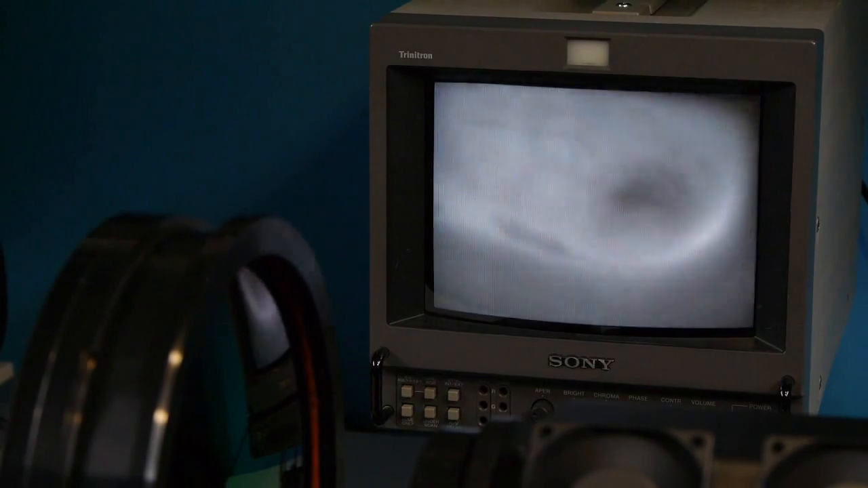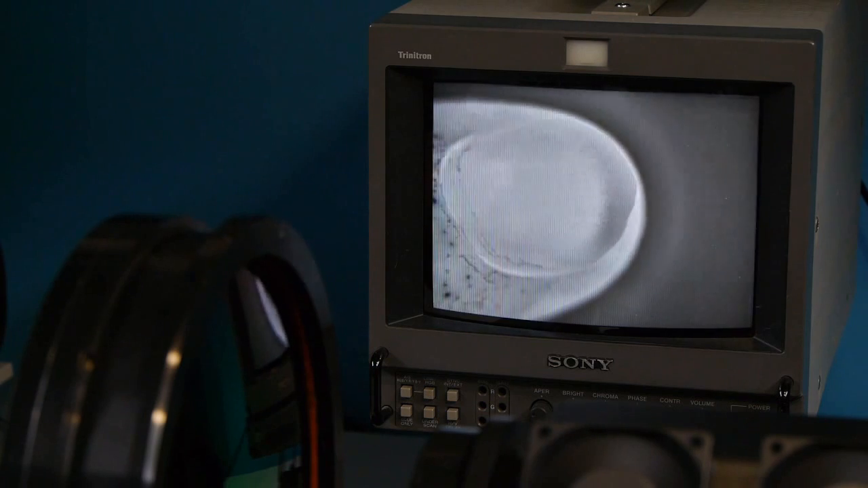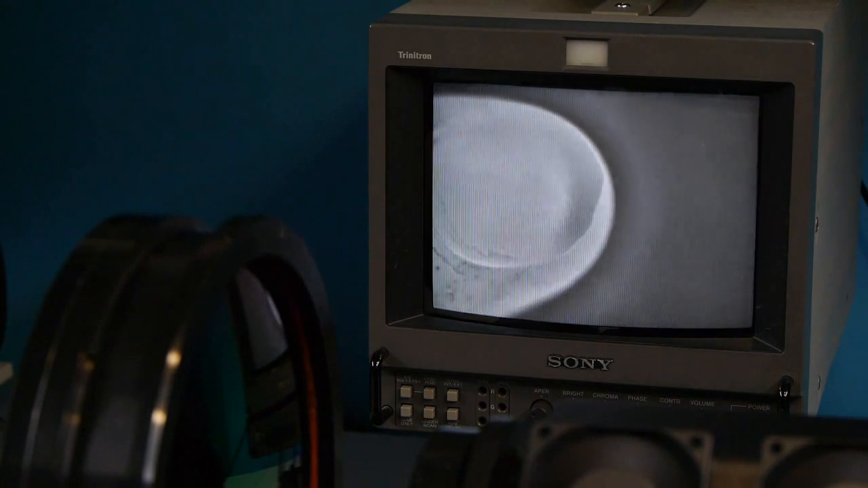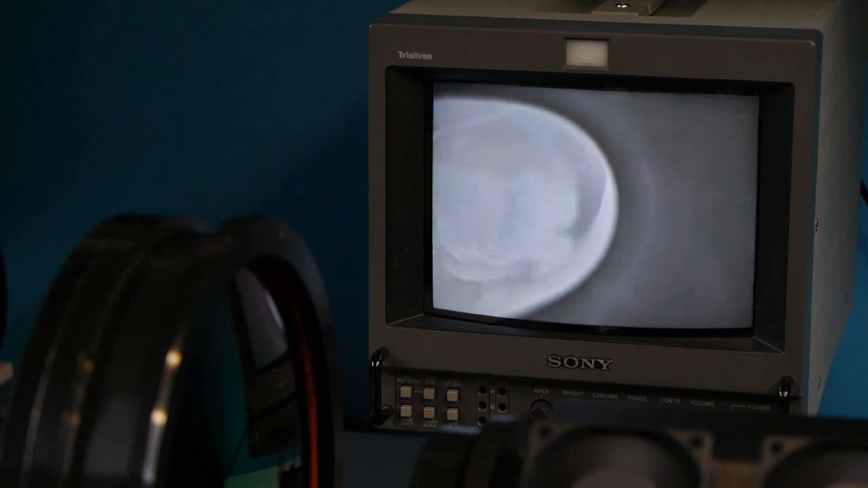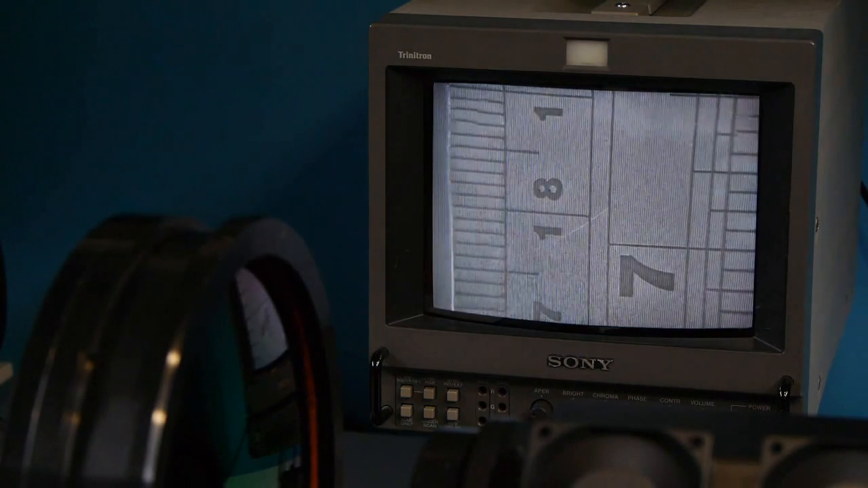Put my fingers in there. There's quite an impressive amount of detail there. There's a millimetre scale on a metal ruler.